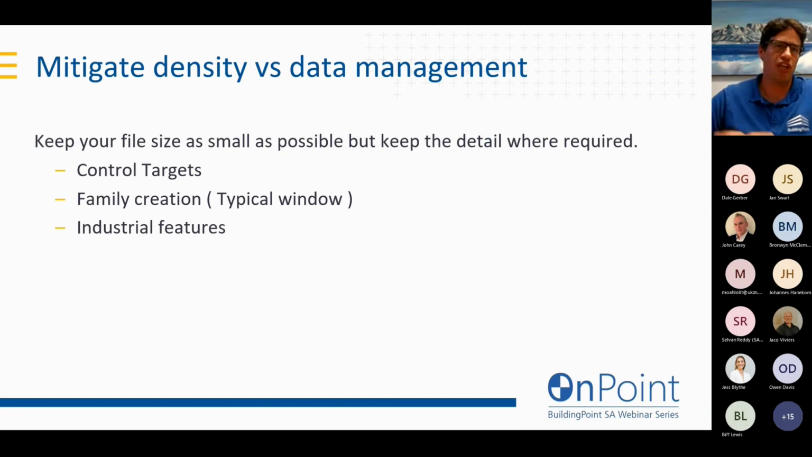You need to get enough density on your checkerboard targets, and also when you want to create families, for example. A facade of a building may have 200 windows. For 199 of those windows, all you really need to know is the position of where they are. For one of them, you need to know enough detail on how to create that window family object.